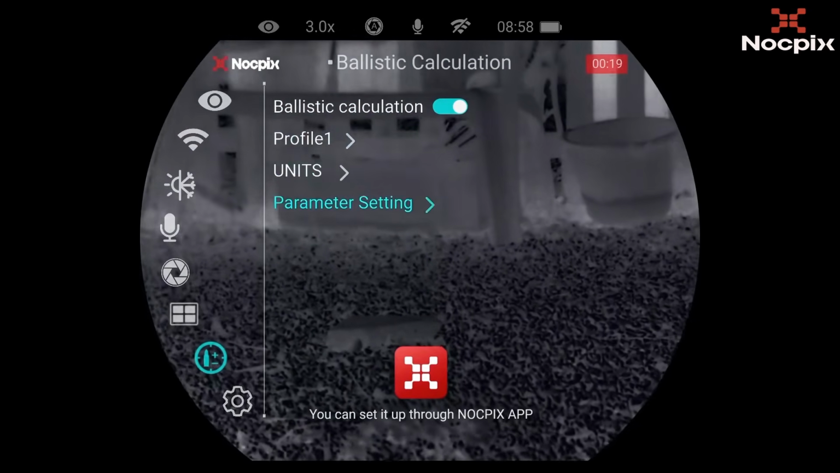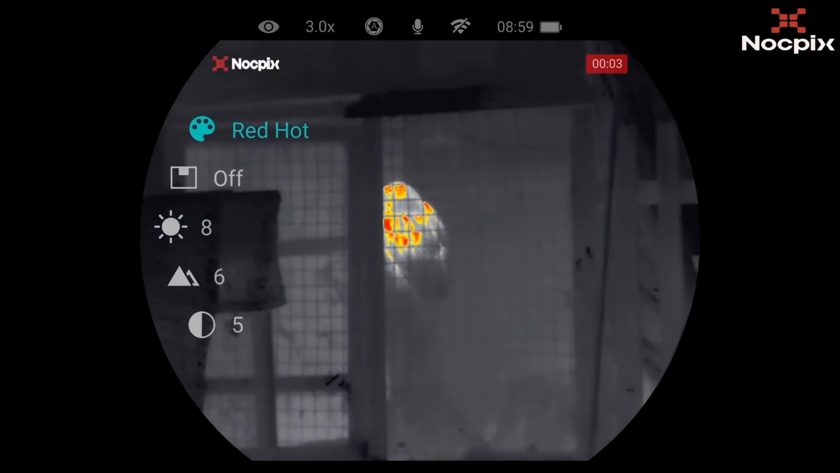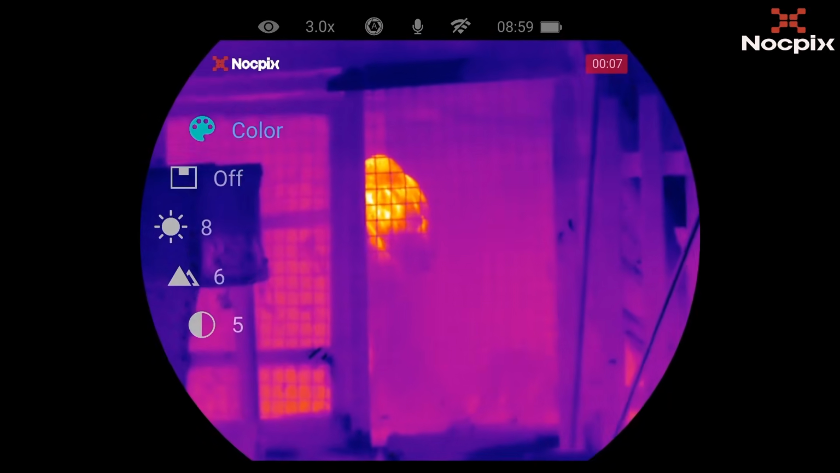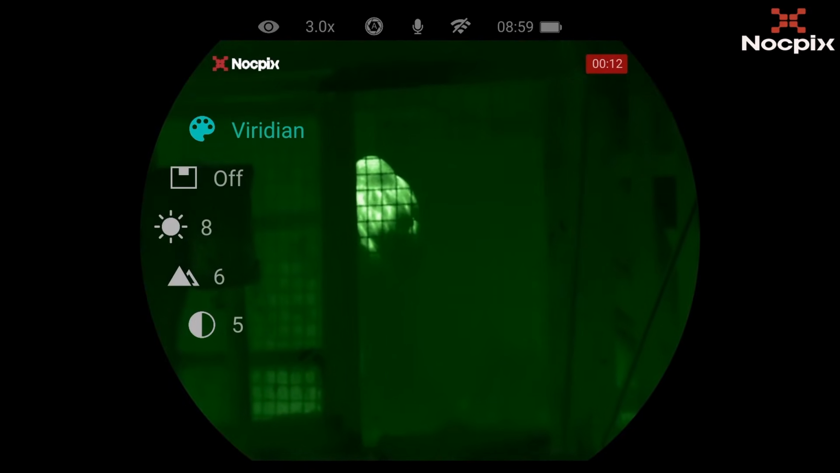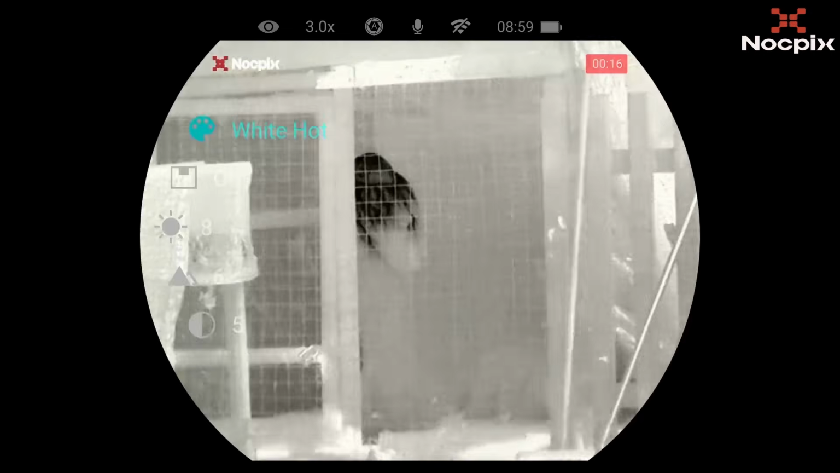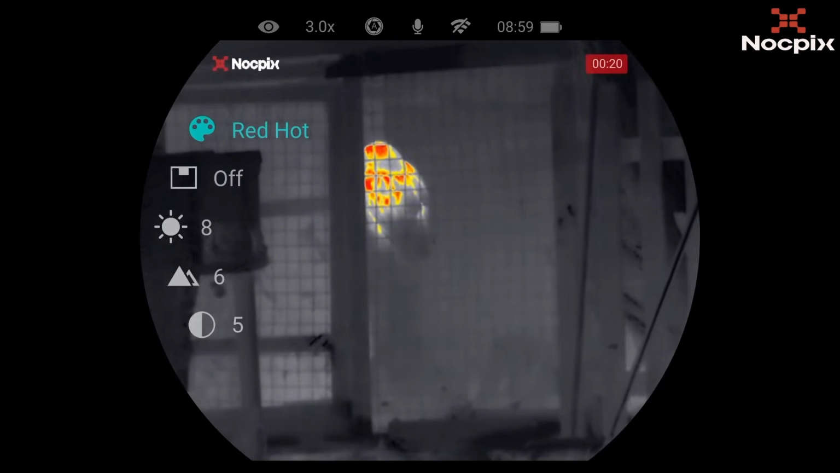You can access now the ballistic calculation, connect the Quest by Wi-Fi to the Nocpix app. Now the Quest has 7 colour profiles. Now my personal preference is red hot, but later in the video, when viewing squirrels, I did find the black hot colour mode worked best for me when viewing the squirrels up in the trees.